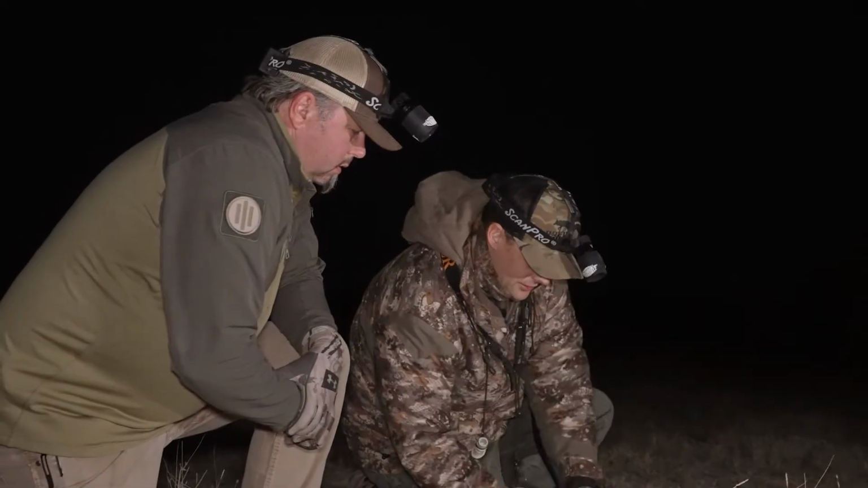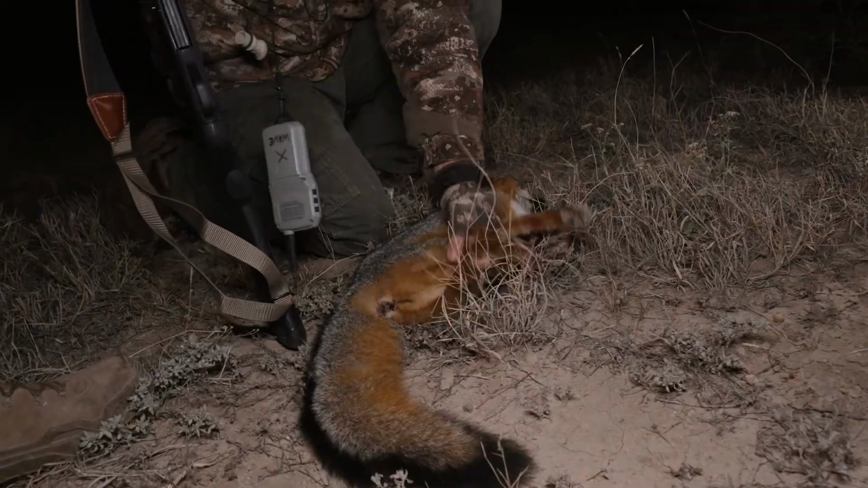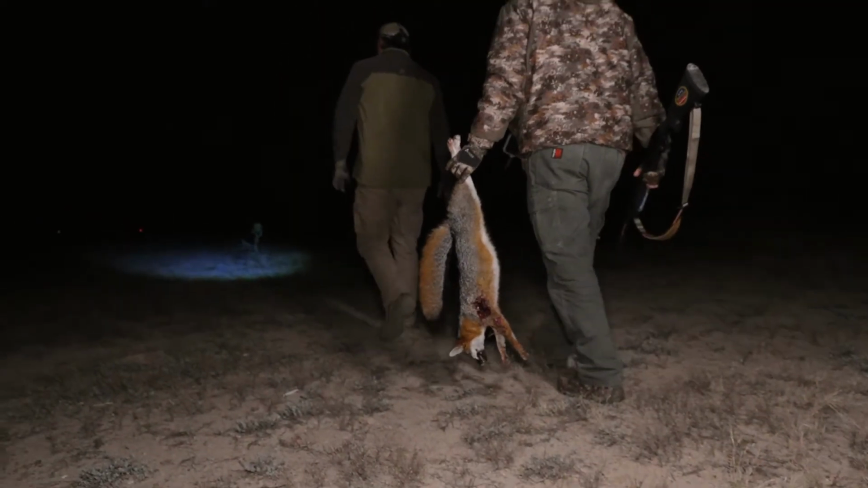Good deal, man. That's the way to start out the night. Let's get after them. I think we got some more to do. Good deal, let's go. The night is starting off really good. We're only a few hundred yards away from the house. We've already got fox in the truck, so we're gonna keep after them.